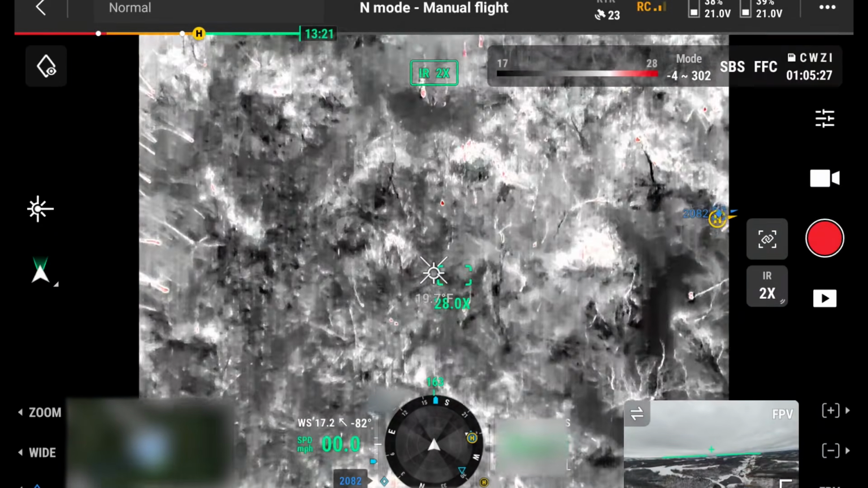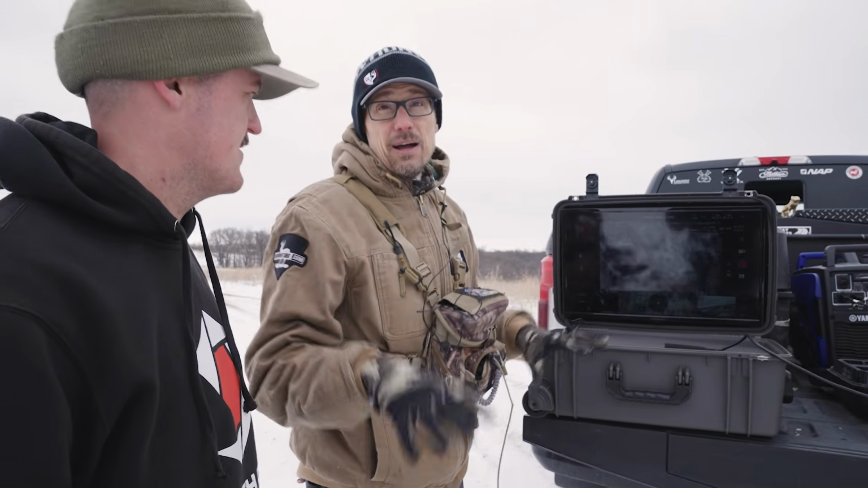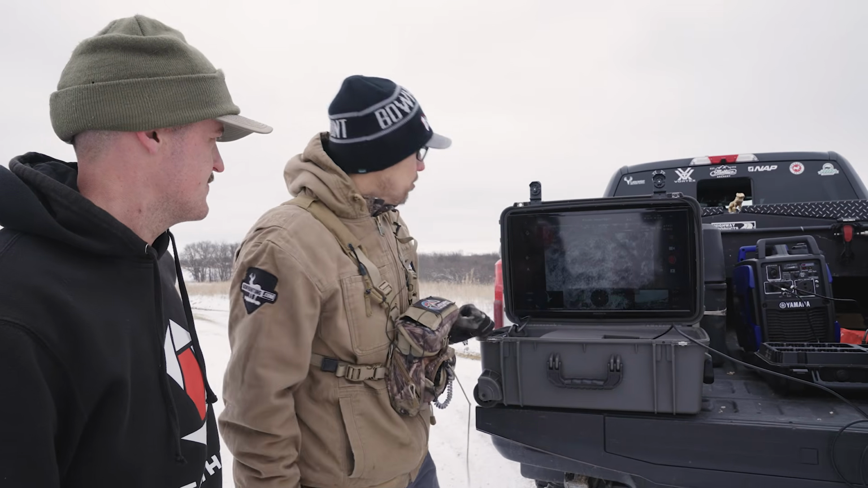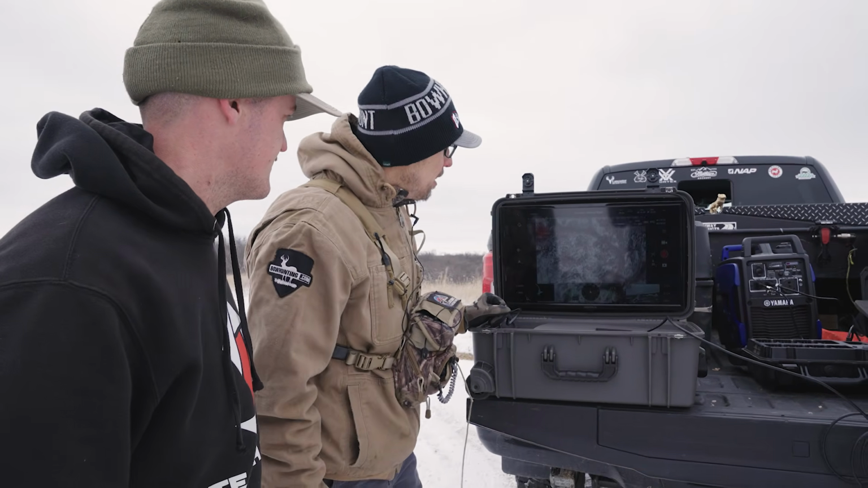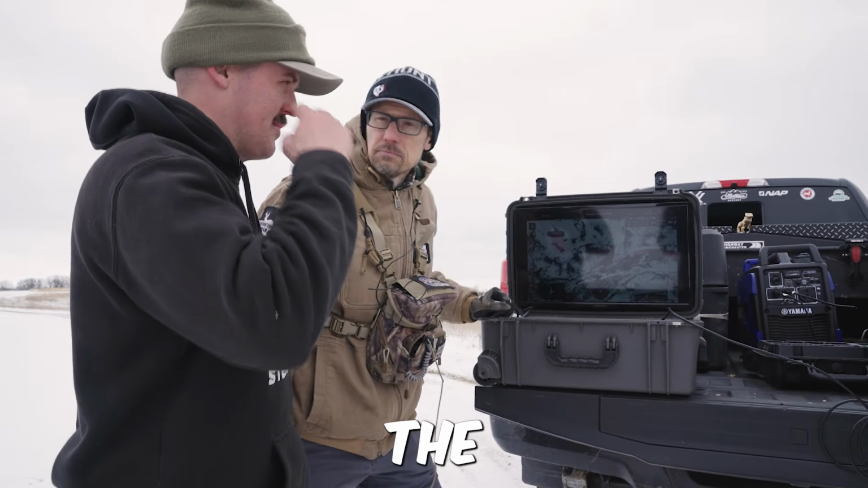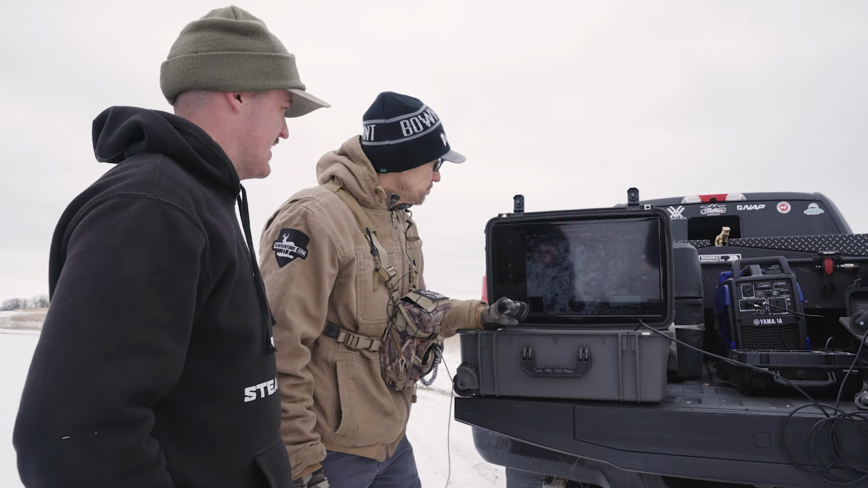They heated up the ground, so what appears to be a deer is actually just a heat signature from a deer being there, you know, who knows how many hours ago. But super, super cool. I guess you could probably tell from the temperature of the bed. I heard you say 8 hours or so there. Yeah, so I'm guessing. Kind of a guess.